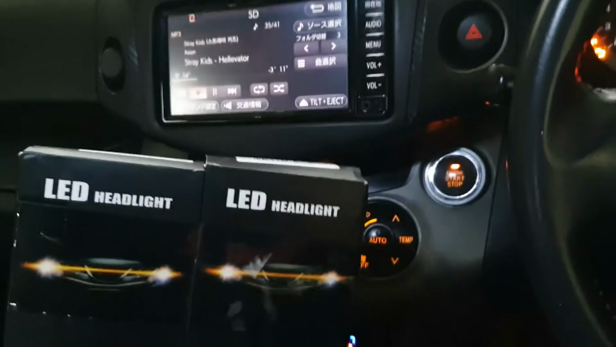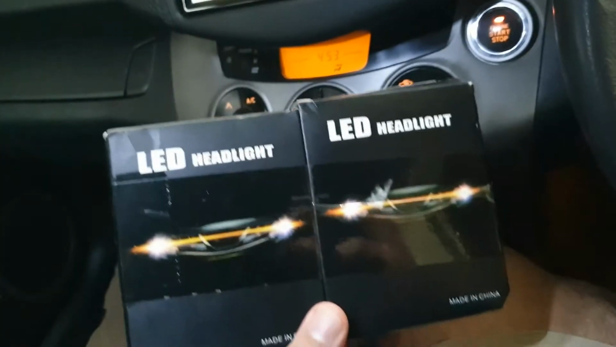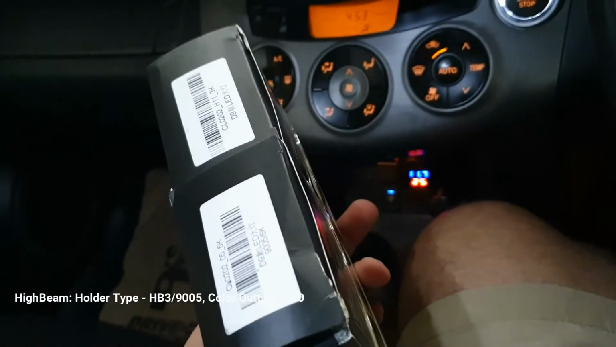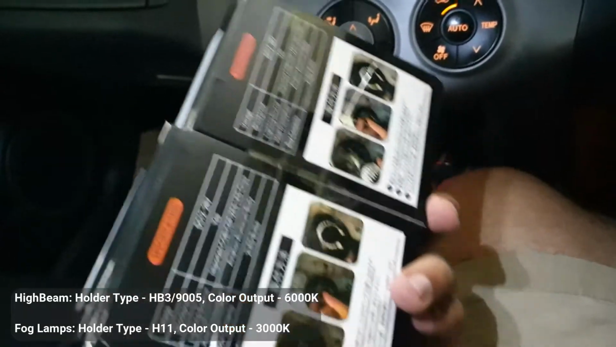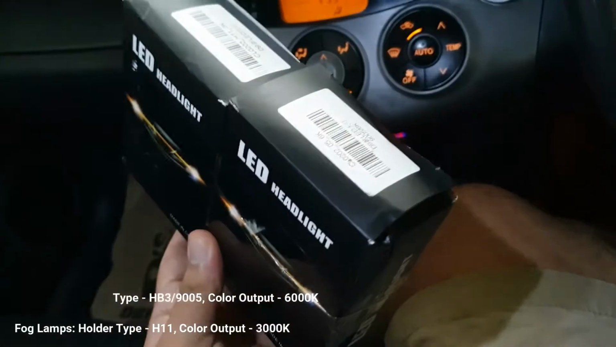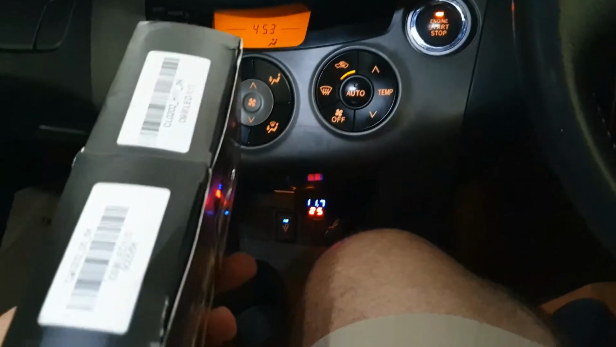So, this is a little bit of an unusual video because I don't usually speak on my videos. Anyway, I bought these cheap, basically brandless LED headlamps from the internet. It took more than 1 month for me to get them. Anyway, I already fitted them. I just fitted them for my high beams and my fog lamps.